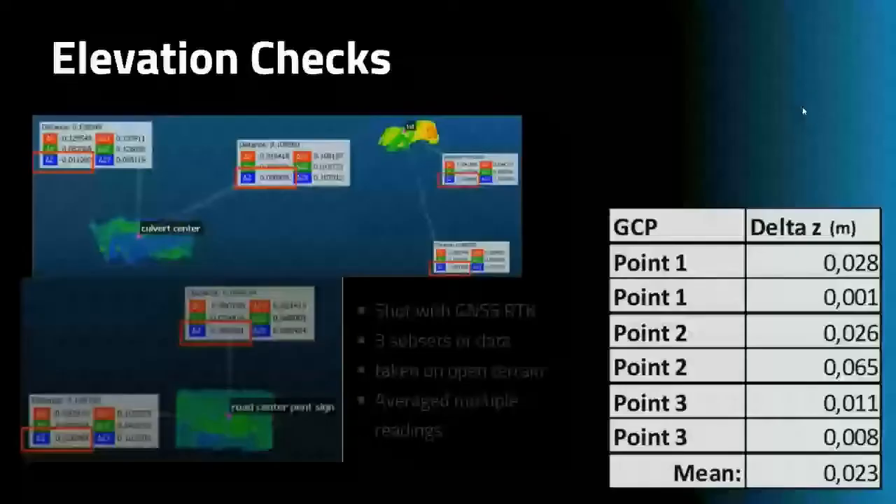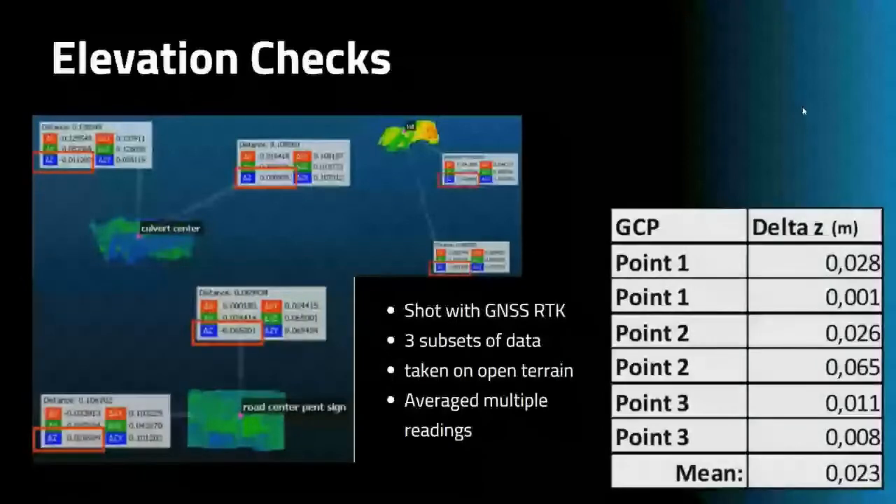And then they ran a couple of elevation checks. So they ran 3 subsets of the data, shot with GNSS RTK, all taken on open terrain, and they were averaged over multiple readings. They got about a 2.3 centimeter delta on the elevation. Now, I always caution people that on a data set like this, we obviously need many, many more control points to really give a good accuracy check. But it's just a really good starting indicator of the accuracy around this area.